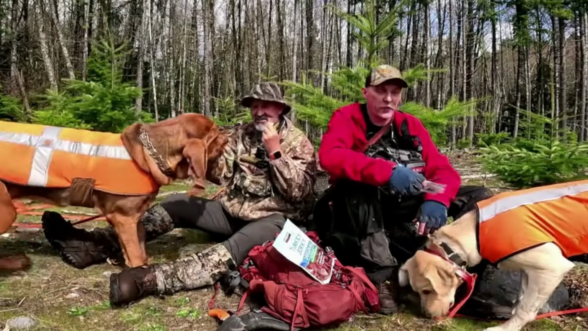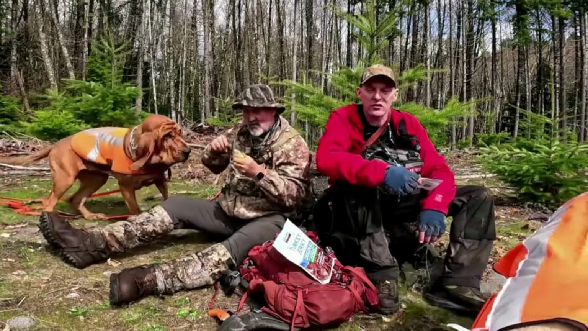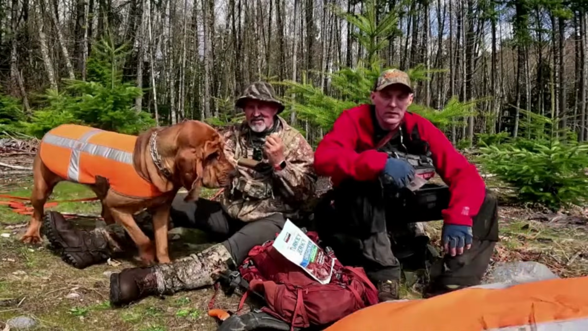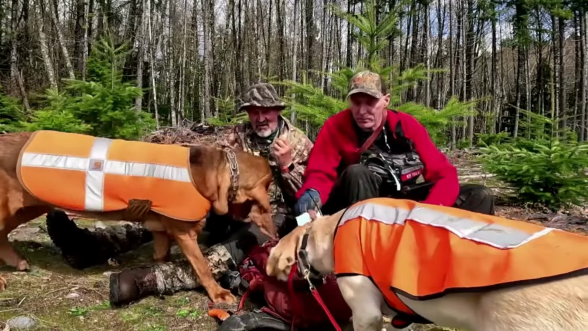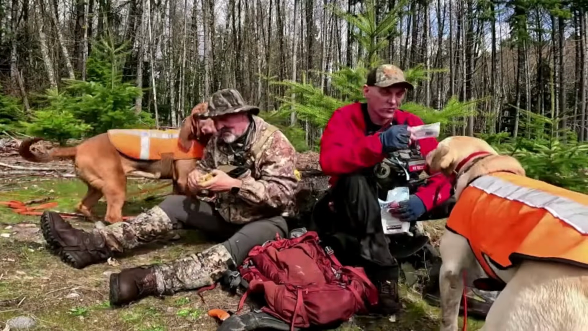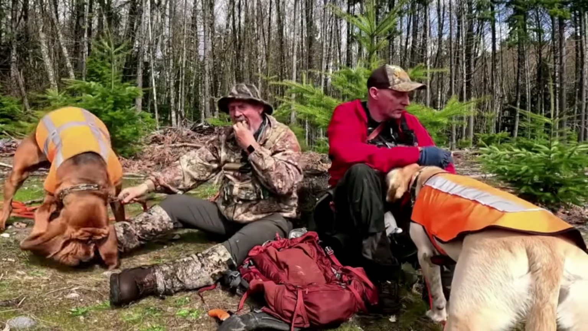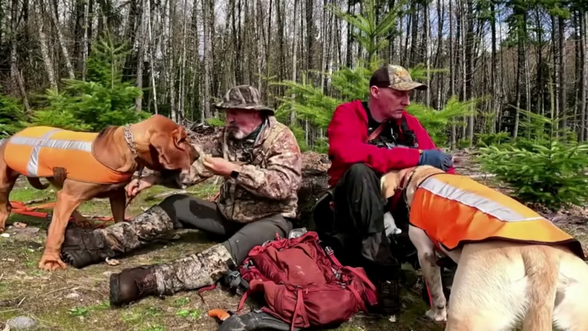Again, easy fit, easy on, easy off, stays secure. It does have LED lights, but unfortunately, I messed them up when I was putting it on him, so I'll demonstrate them on the next one. American made. You can get it at spotlight.com.